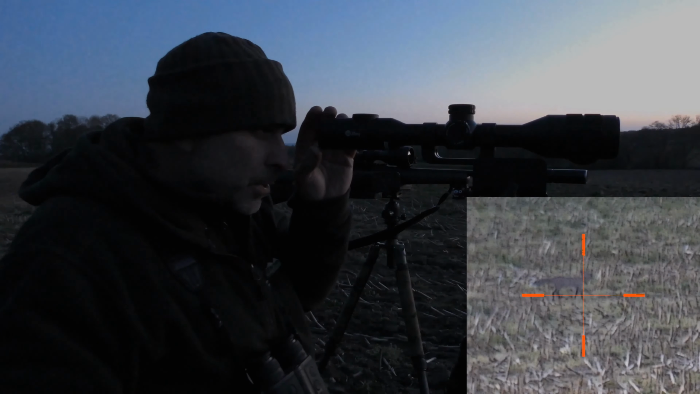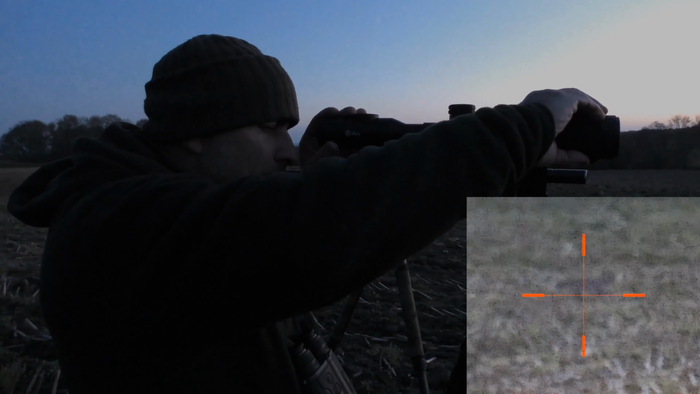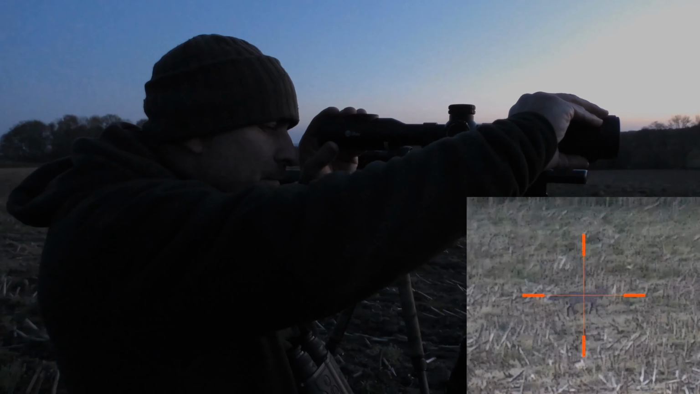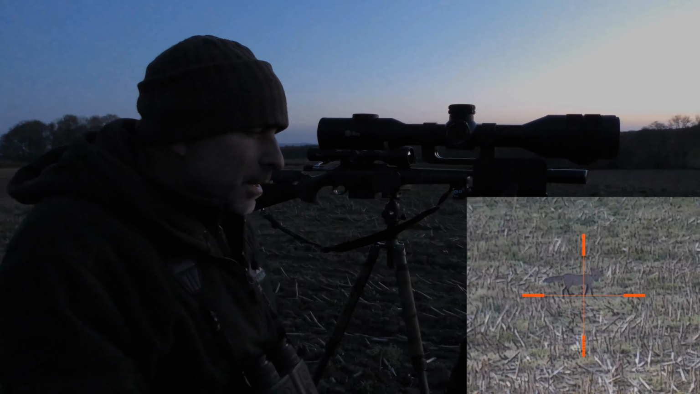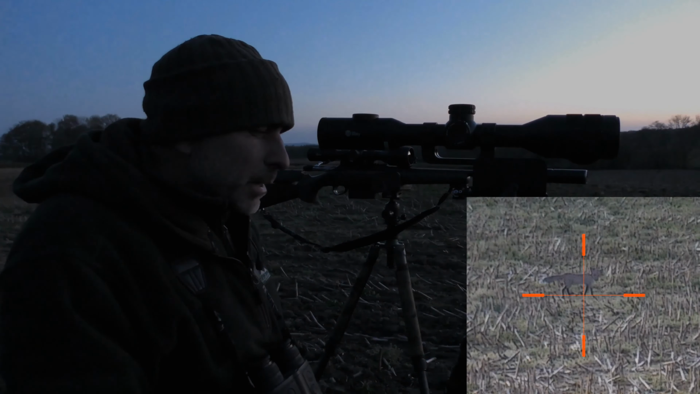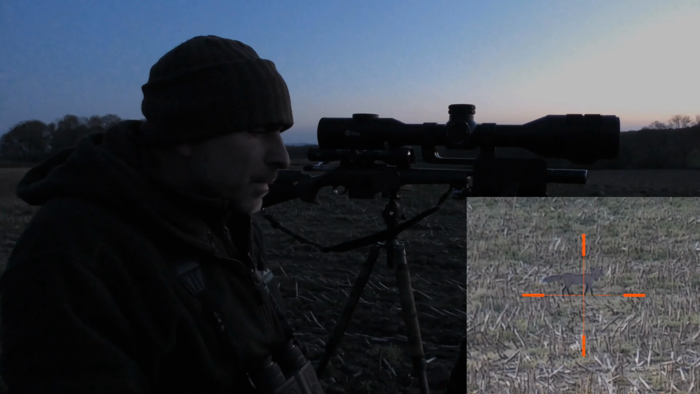So that's 14.2, and that is getting a little bit grainy. I might be able to just tighten that up. So that actually that's tightened up a little bit better. And in fact, I would say that that's probably a slightly clearer image than the C50.